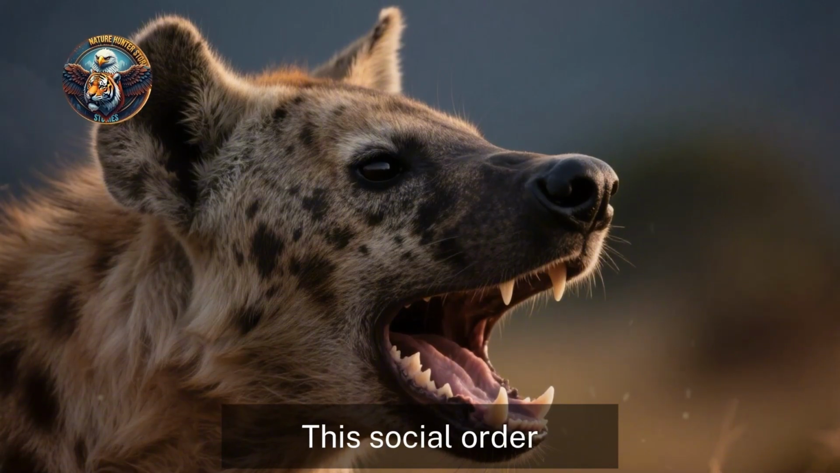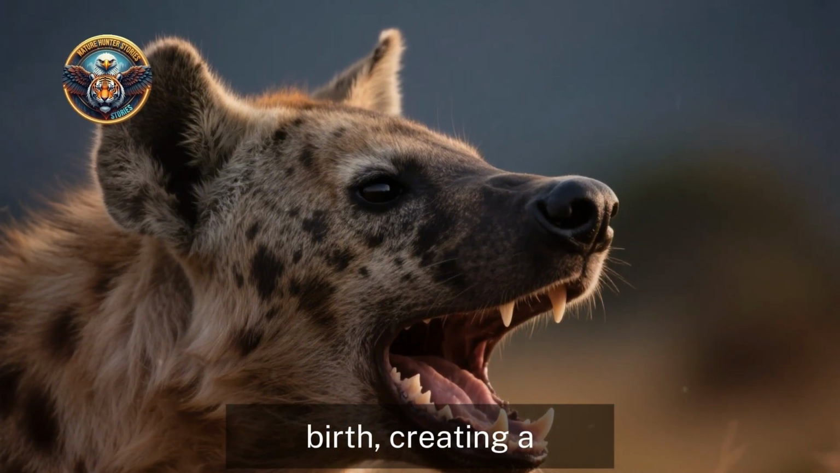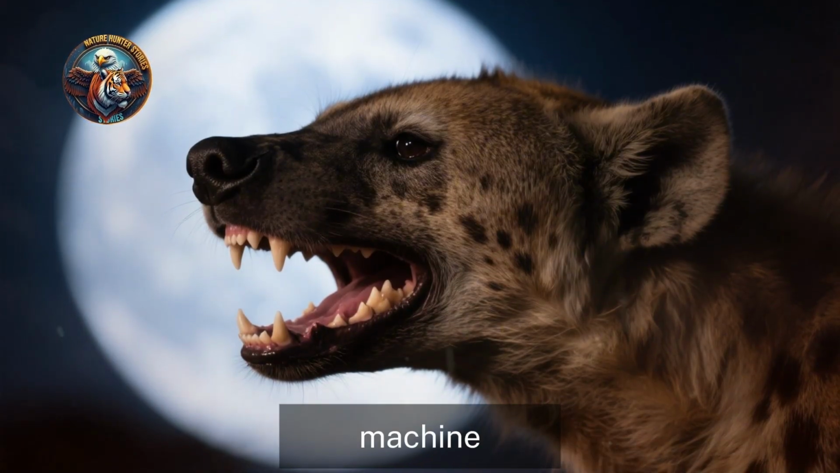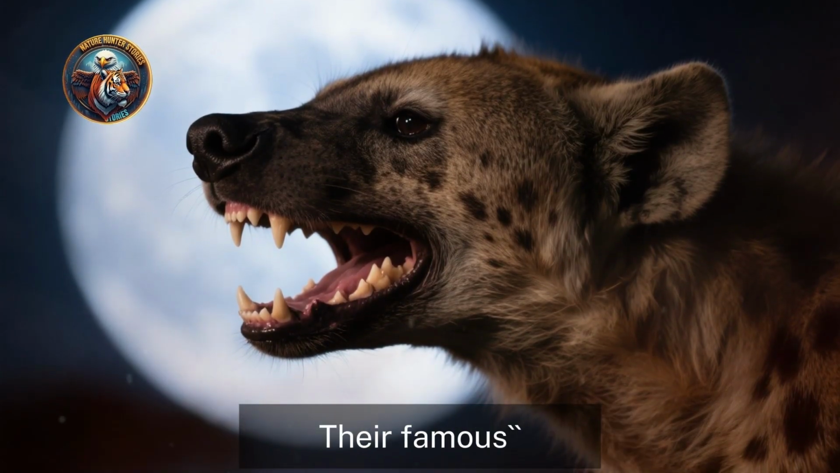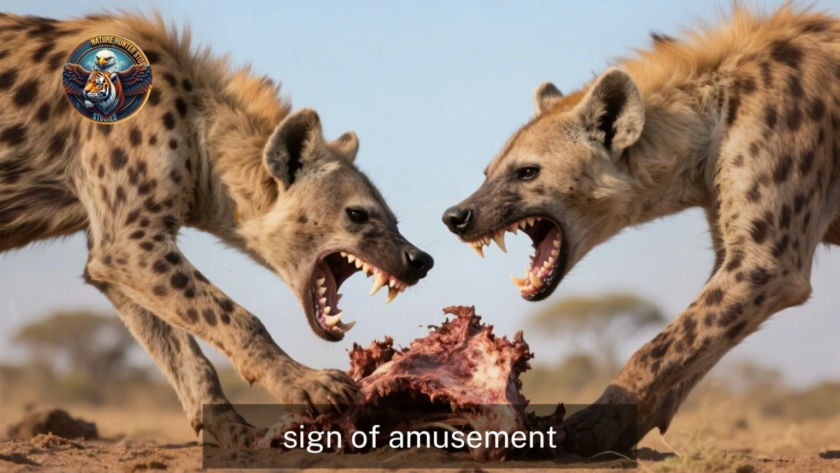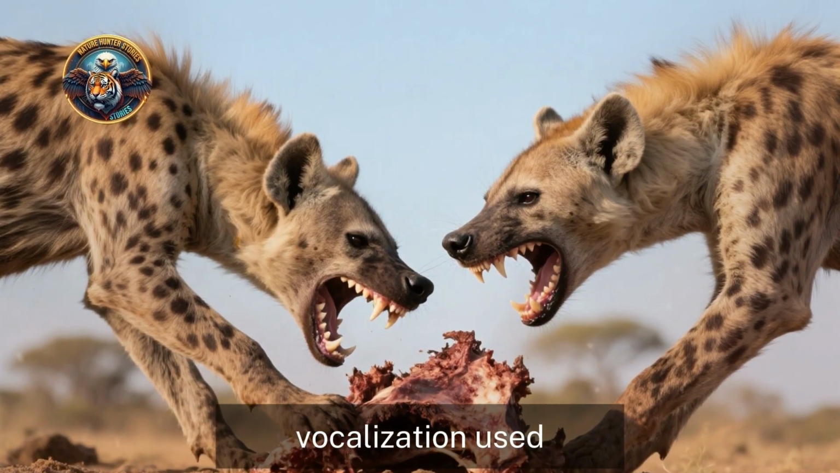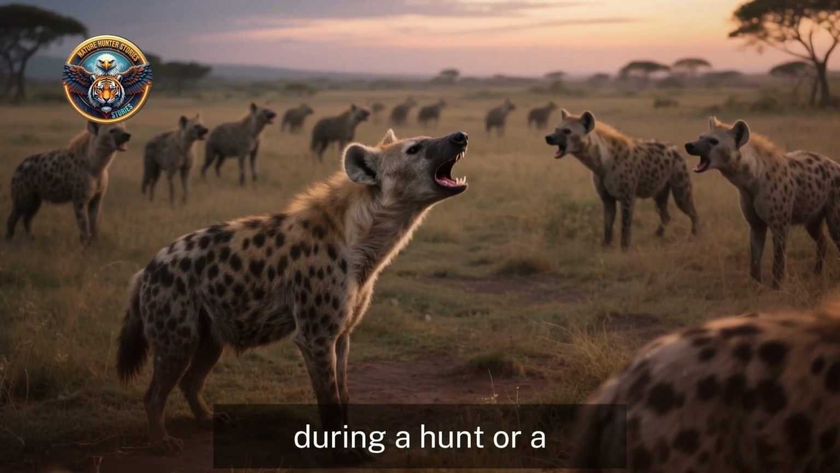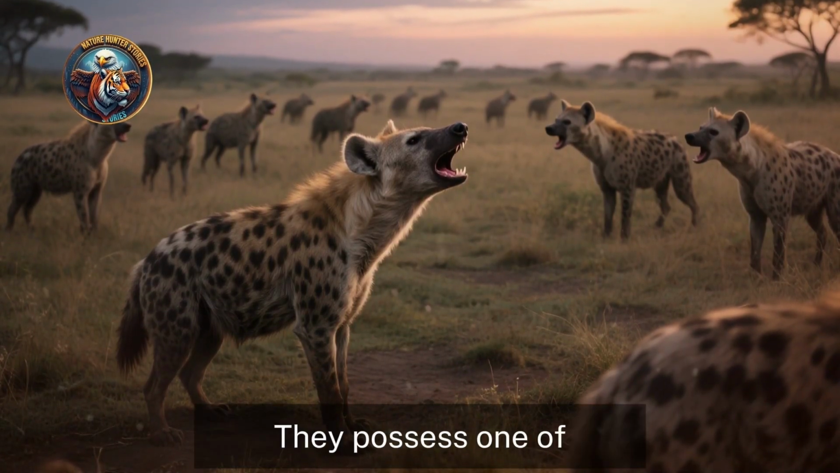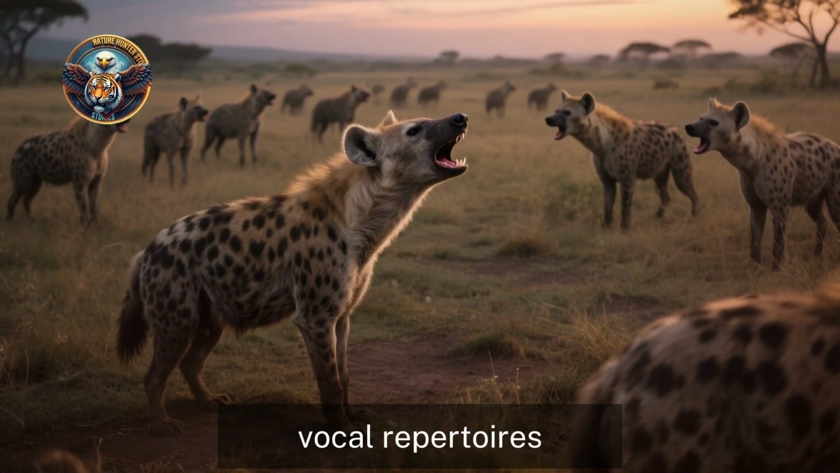Their power isn't just in their numbers, but in their communication. Their famous laugh is not a sign of amusement, but a complex vocalization used to convey age, social status, and excitement during a hunt or a squabble over a carcass. They possess one of the most diverse vocal repertoires of any terrestrial carnivore, a language that allows them to coordinate complex group activities with astonishing precision.